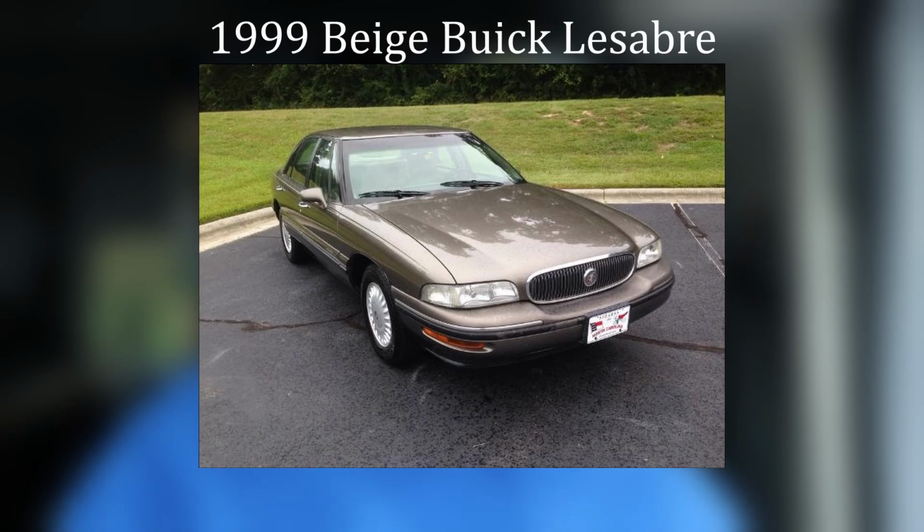The car she was driving was a 1999 bronze or beige colored Buick Lesabre. License plate number Alpha Bravo Alpha 676. Miriam's husband has since moved away from Oak Ridge, but she says that his wife was super sympathetic, super nice, very social, with an excellent memory, and she was very active in her church at the time of her disappearance.